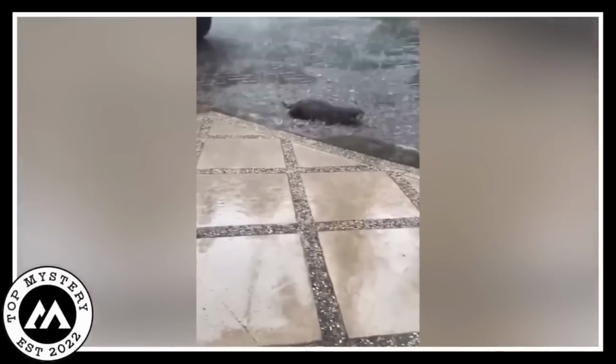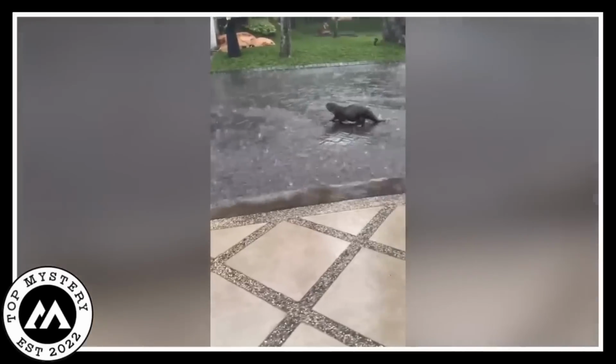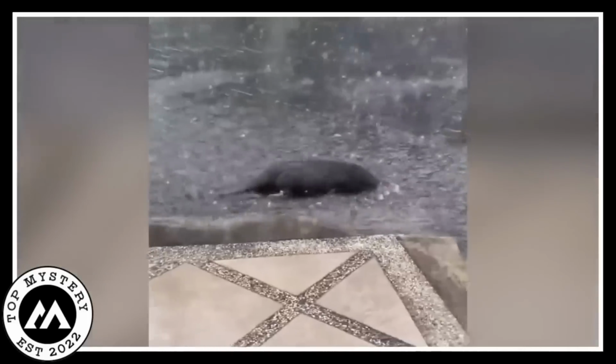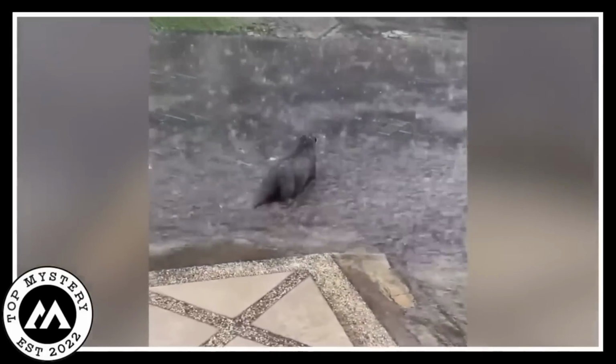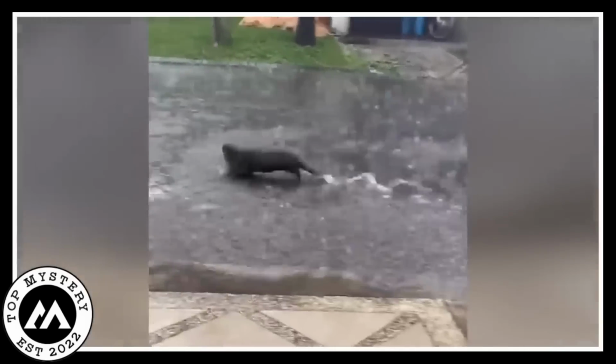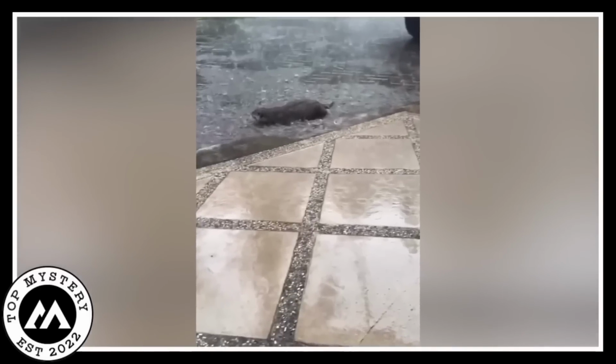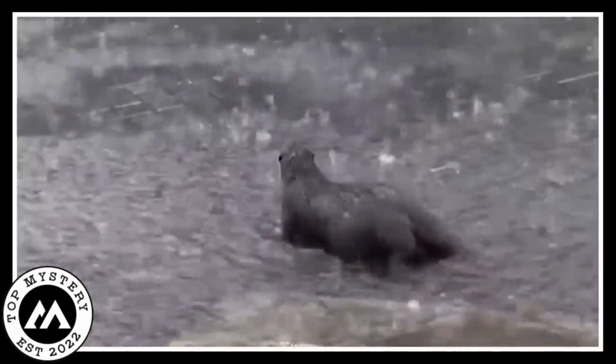Picture a regular street turning into a magical theater. The otter, with its elegant whiskers, played in the rain like a graceful dancer. The raindrops, like musical notes, made a beautiful melody, but only those who listened to nature's secrets could hear it. Imagine the otter twirling through the watery dance, leaving mysterious ripples behind. The video told a story through raindrops, each carrying a secret message from the universe.